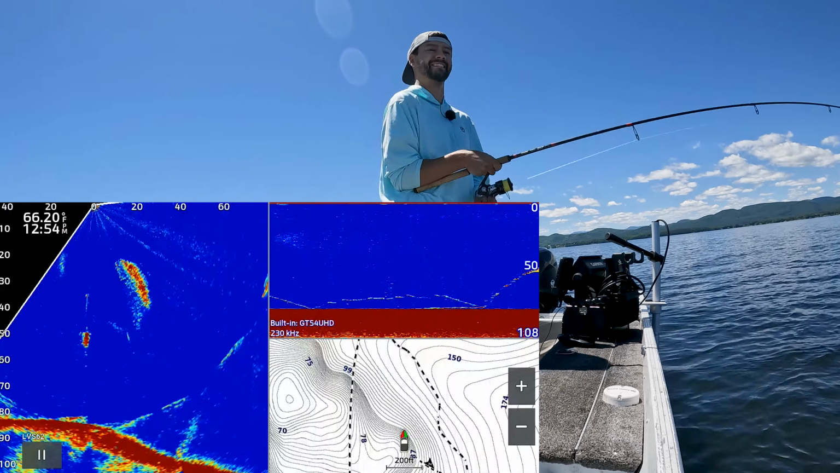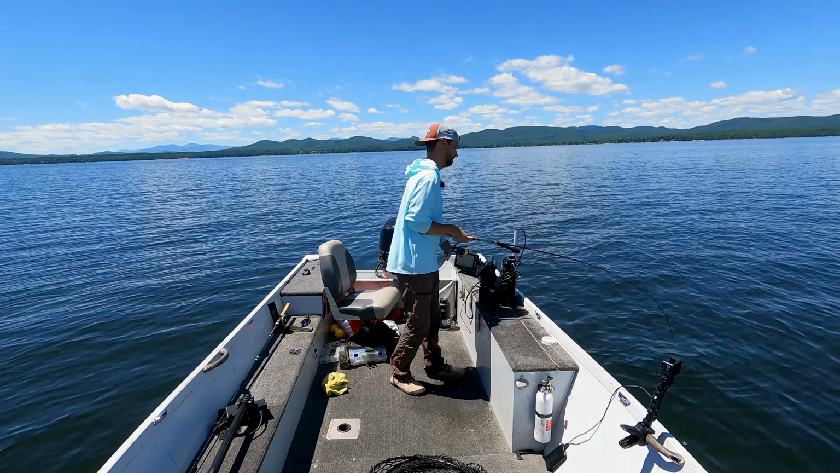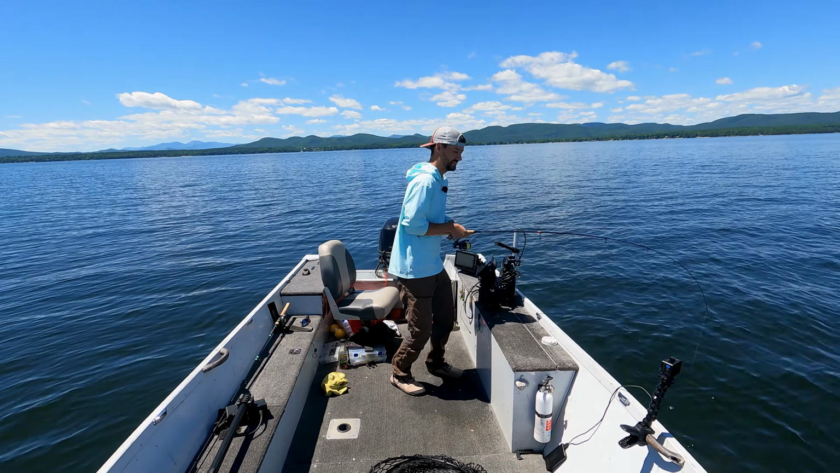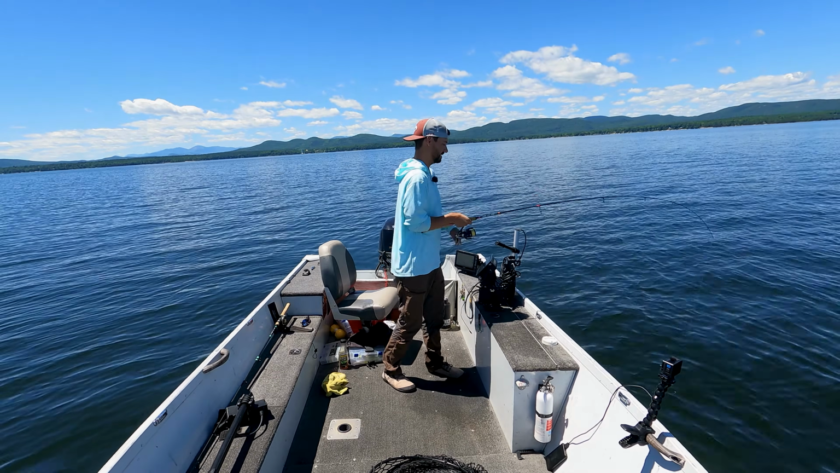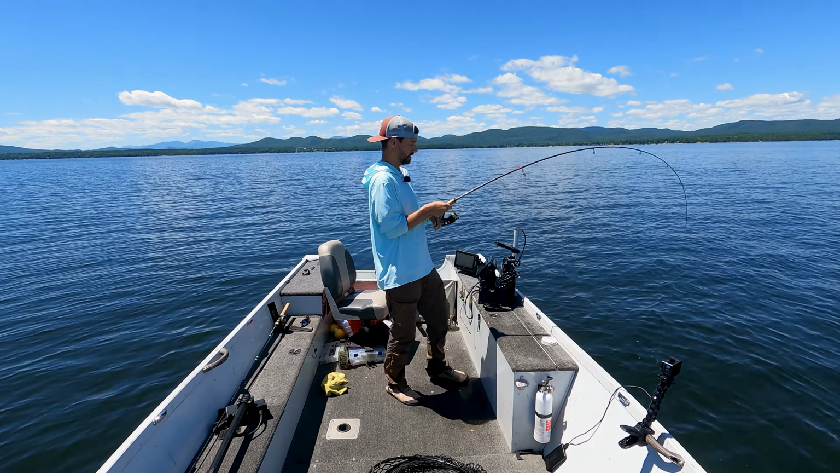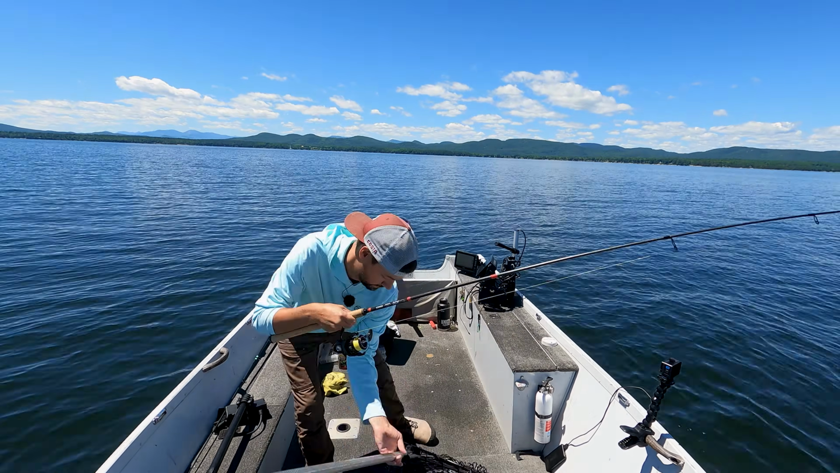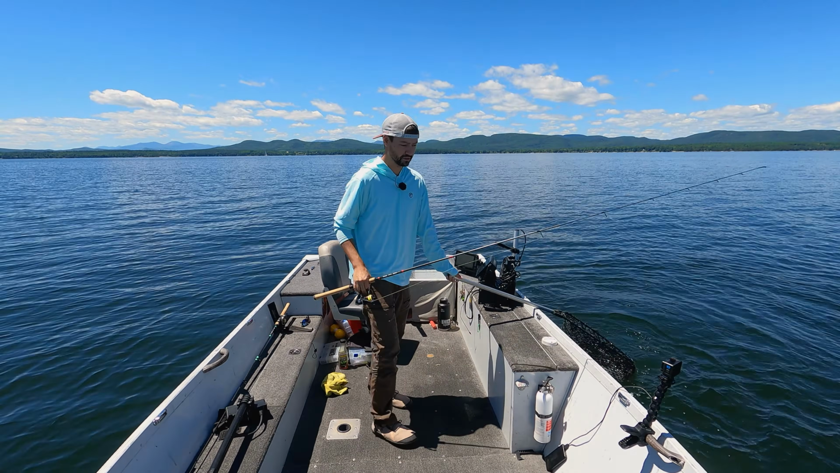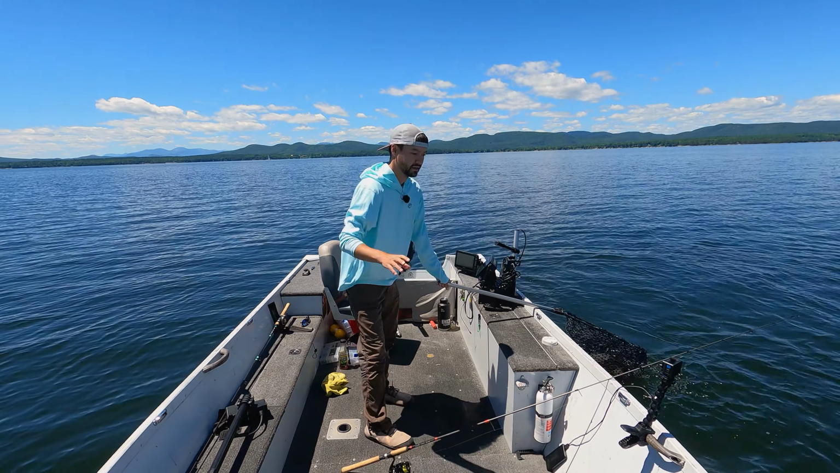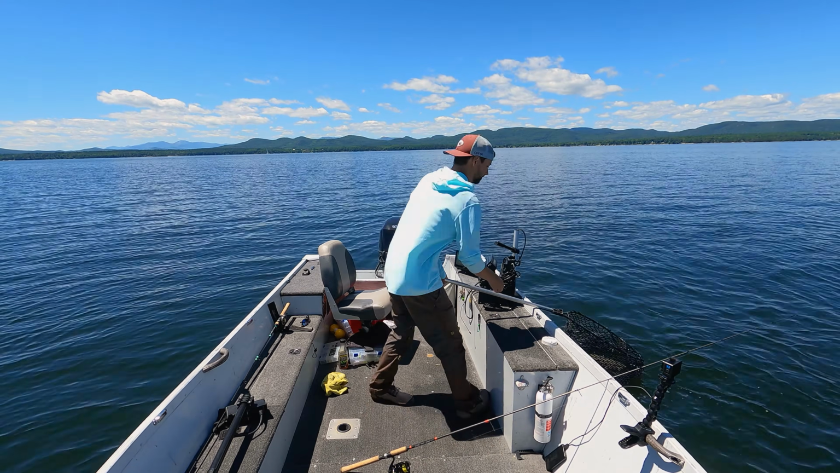Oh, I'm not losing that one. You want to keep that nice arc in the rod here. Be able to show you guys a fish here. That was a nice one too. That's probably why I dropped the other two. They were small. They'll actually grab the side of the bait and not get the hook in them.